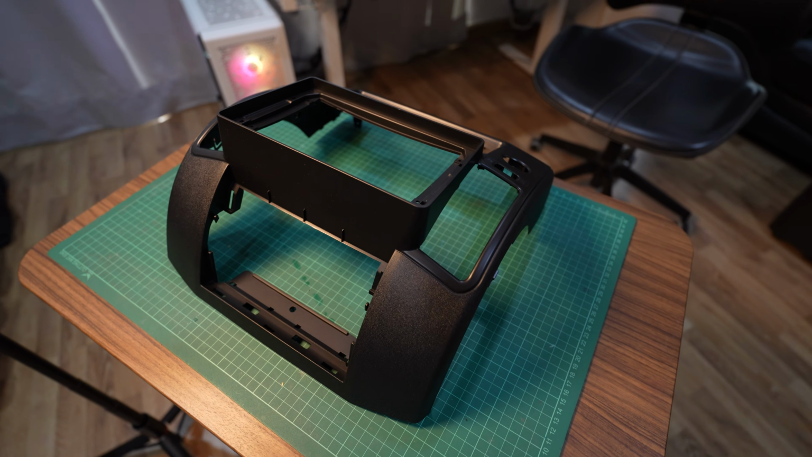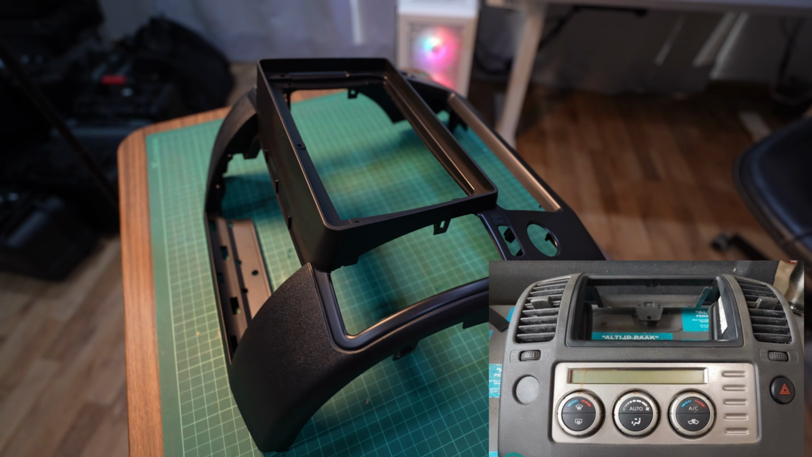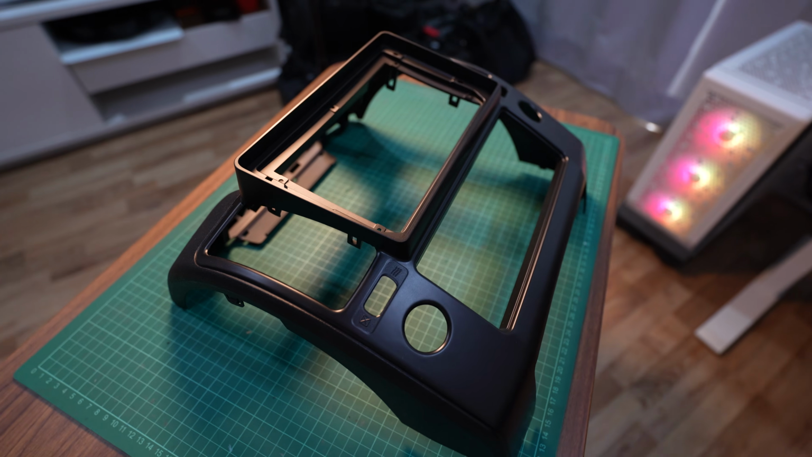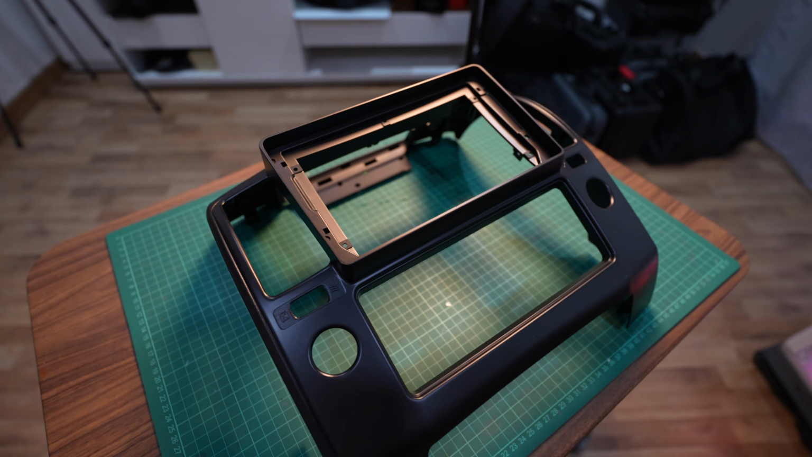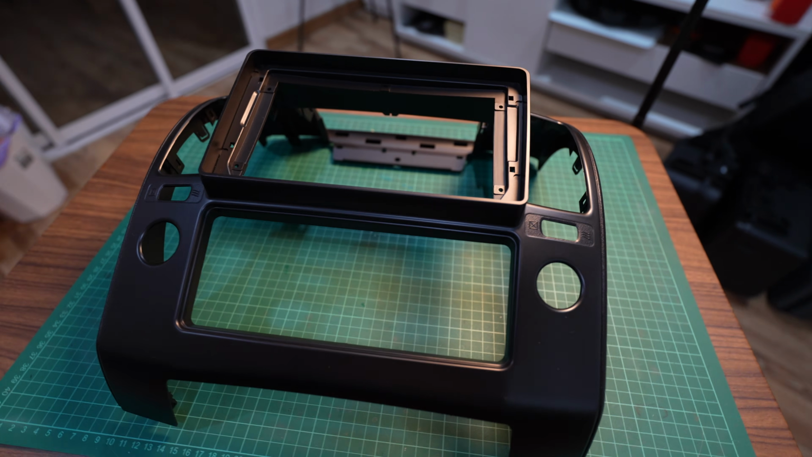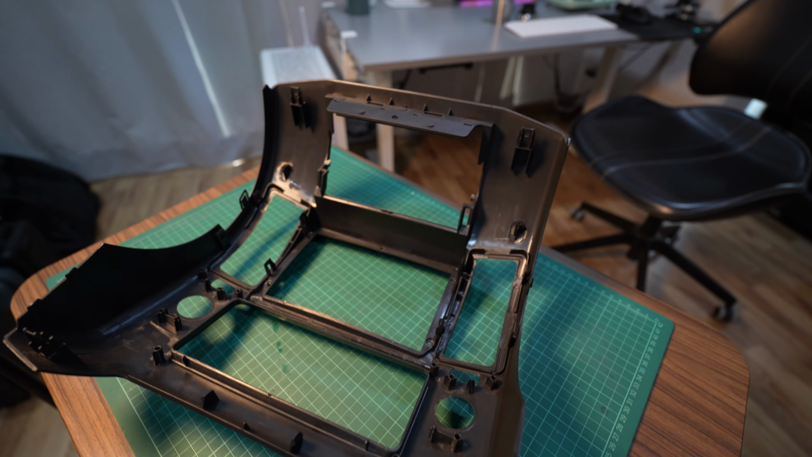Hey guys, this is the center console bezel from a 2006 Nissan Navara. It's a thin cup-shaped shell with lots of plastic clips and mounting holes, which make it pretty tricky to 3D scan both sides and get them aligned properly. So this is a pretty challenging 3D scan example.